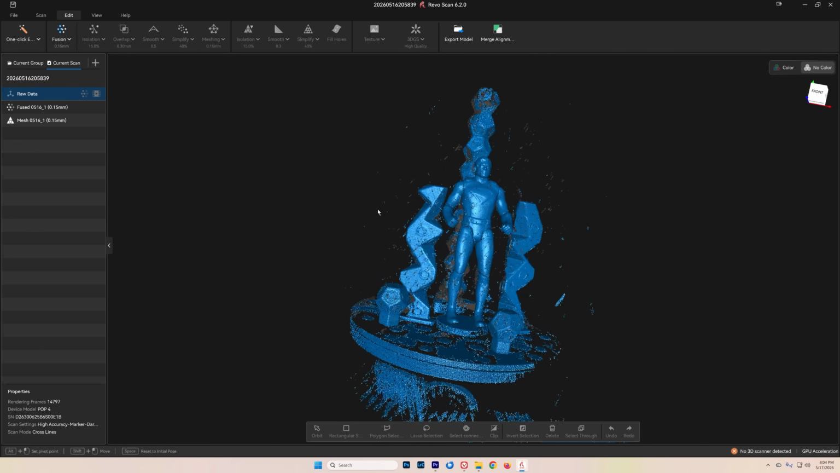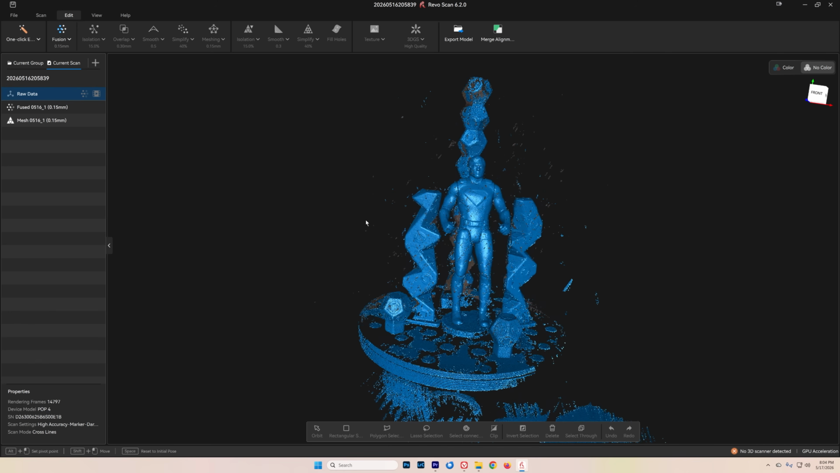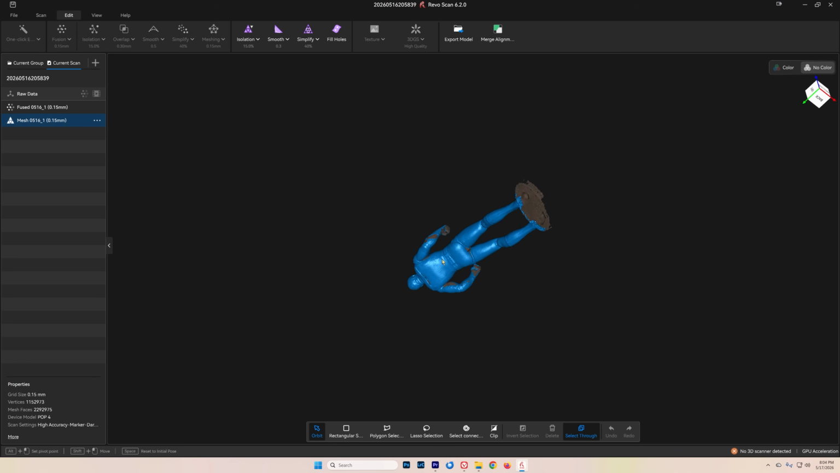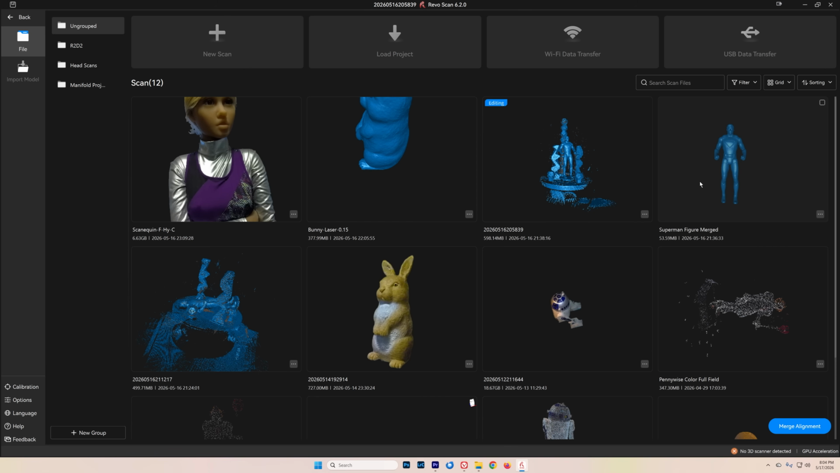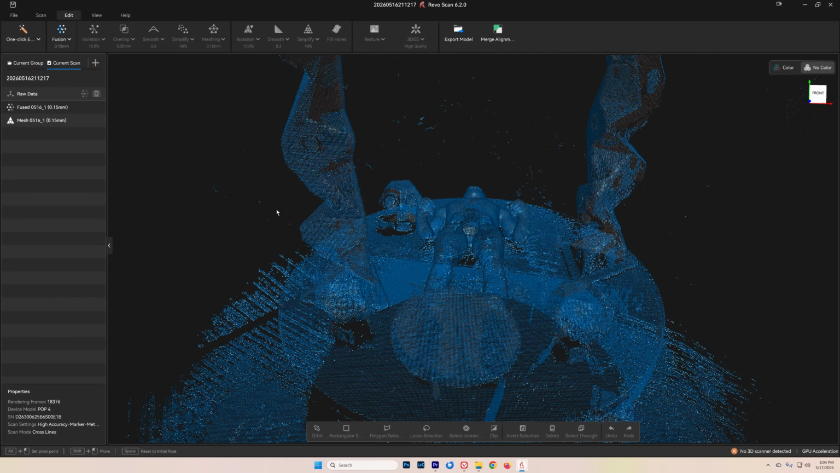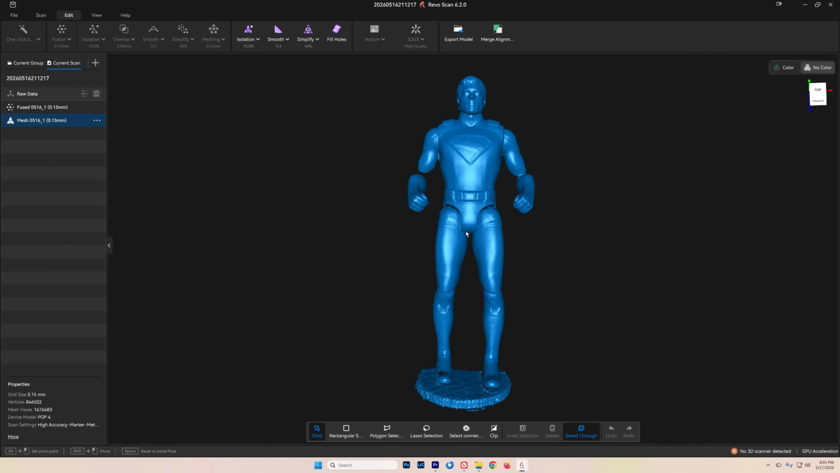This is the completed point cloud from the first scan that I did. And here you can see the final mesh after I did some cleanup, but there were a couple areas that I was not able to scan in that orientation. So I did a second scan here of the model laying down on its back so that I was able to get the bottom of the hands. And here we have the final mesh.